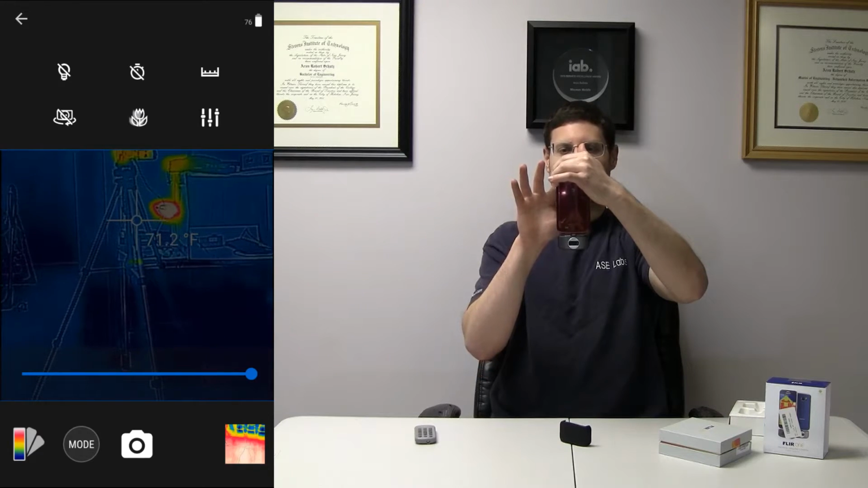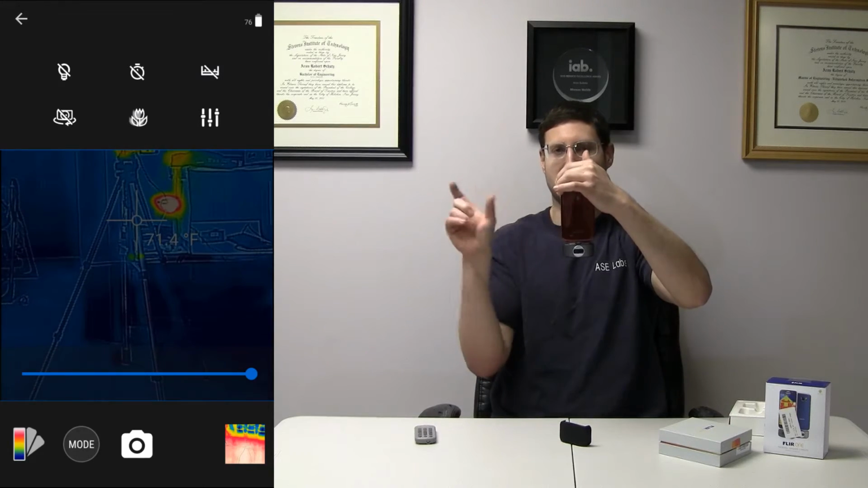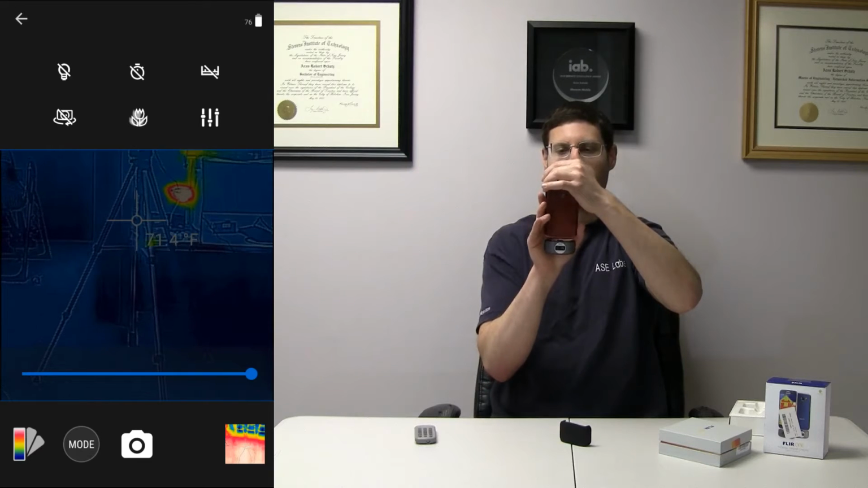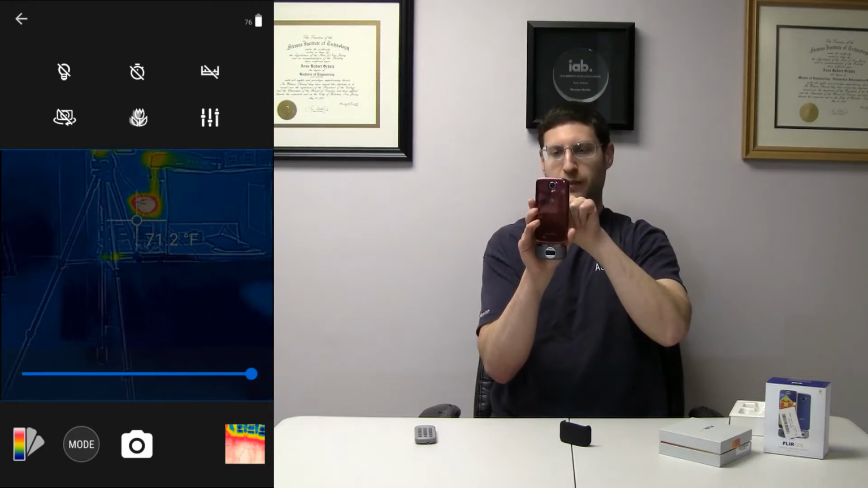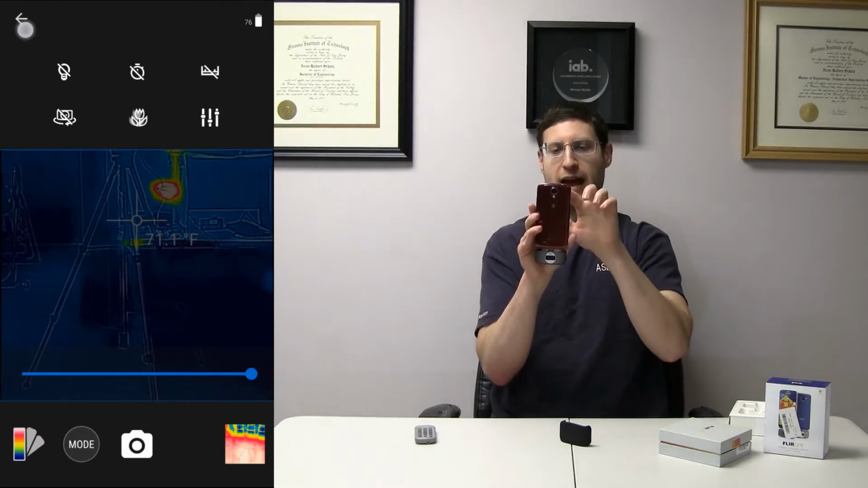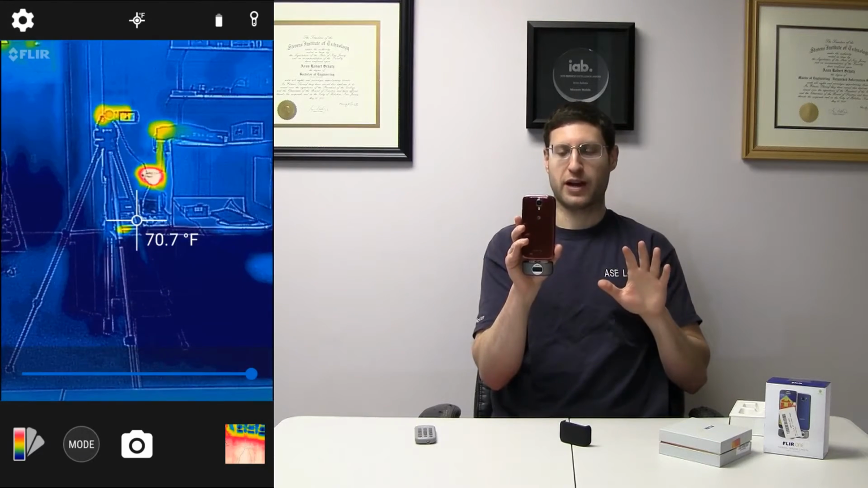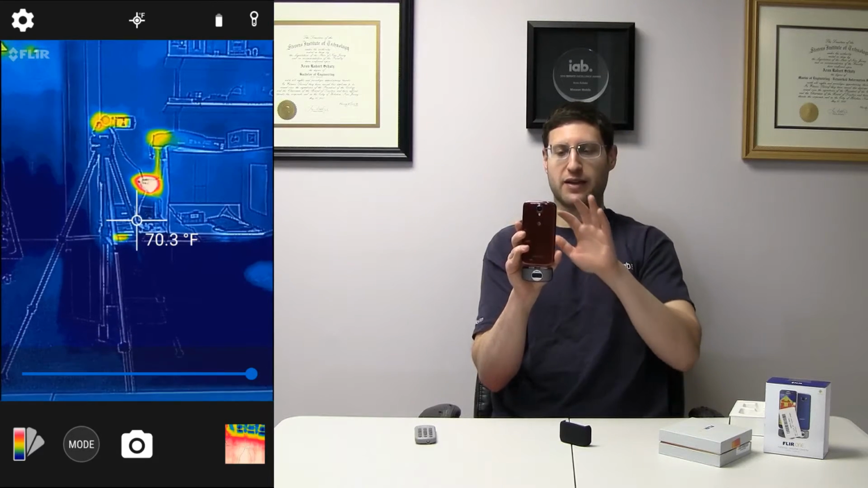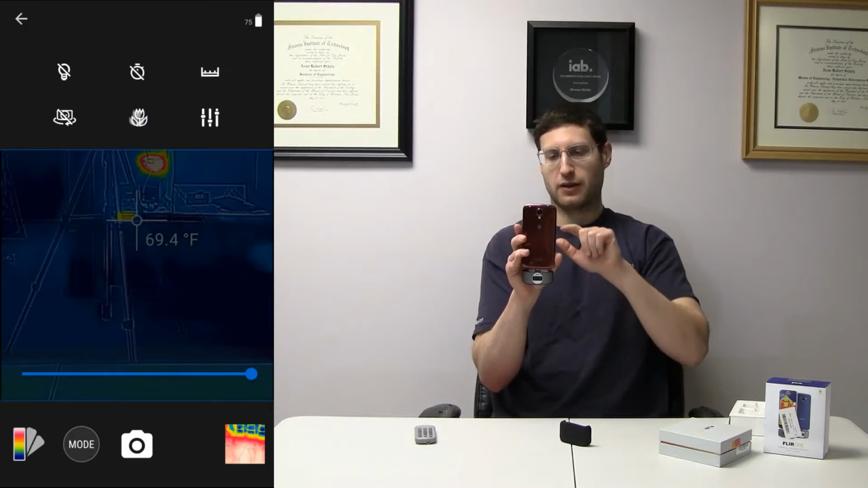Now this little button up top, the one that looks like a scale across instead of vertical. The vertical one is the actual advanced settings, so we're going to go into that in a little bit. But this one, if I turn that off right now, I have locked whatever's in the frame, the temperature in the frame. So normally, what happens is, I'll turn this off again, I'll show you what happens.